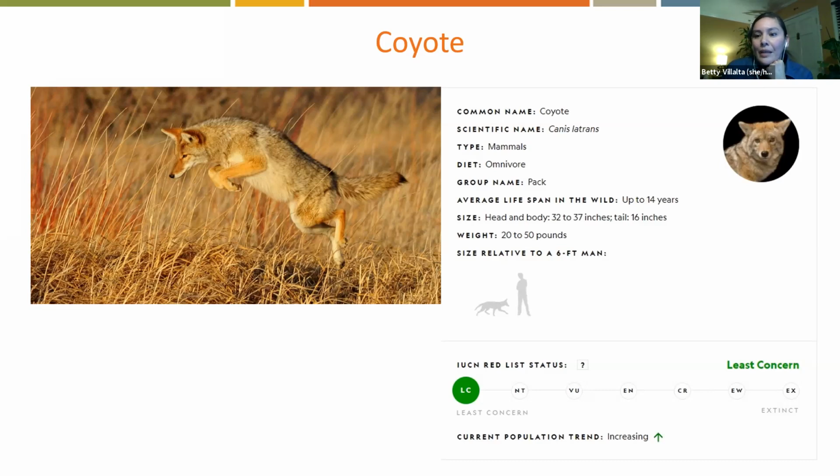And the most common enemy for the coyote is mostly disease. Depending on where they are, could be bears or mountain lions that can prey upon them. But one of the big problems that they have are busy roadways, and so a lot are struck by cars every year.